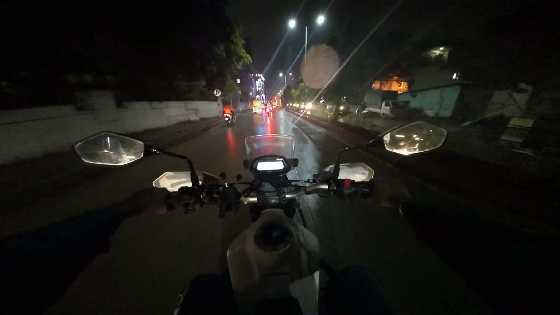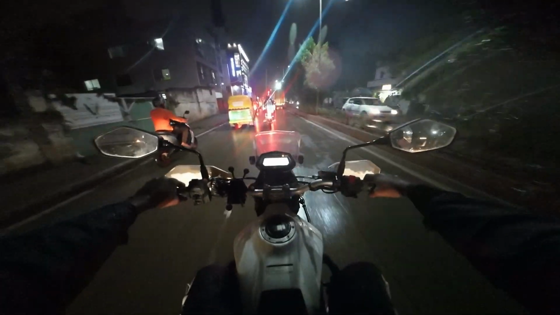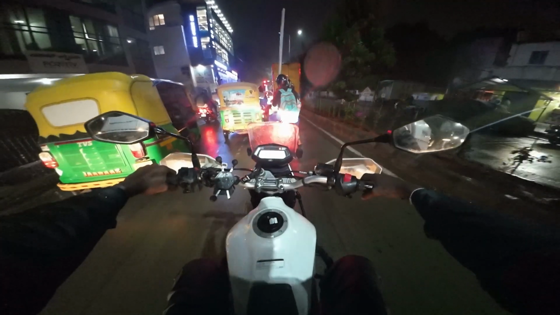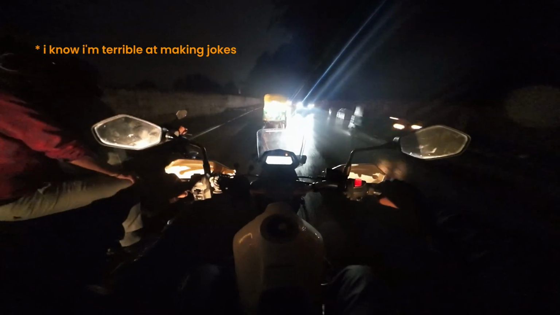The rhythm of tires is fueling the flame. Wheels, they glow, they shine, rolling through the midnight light.